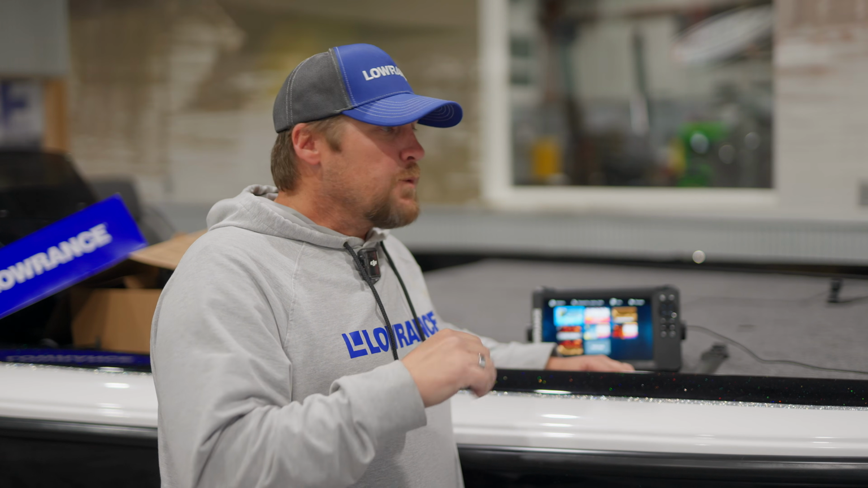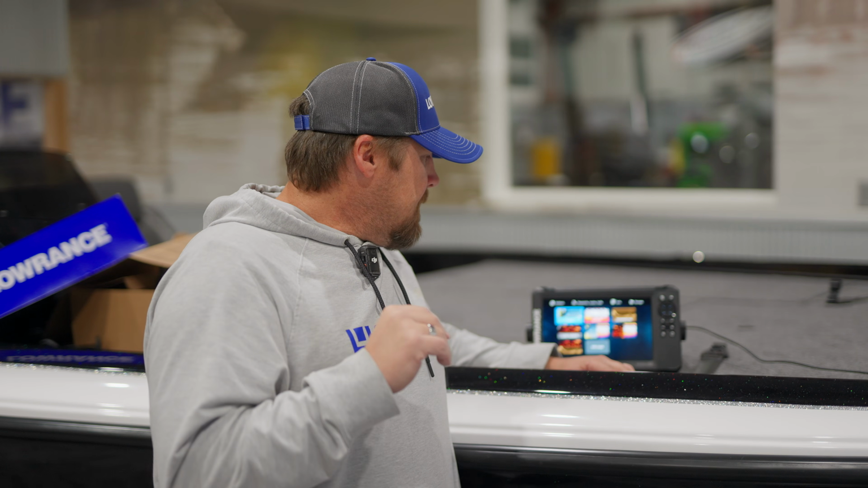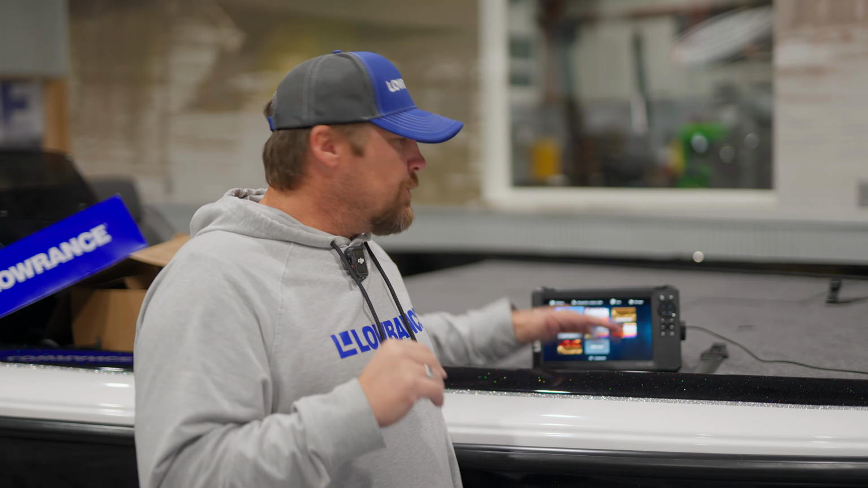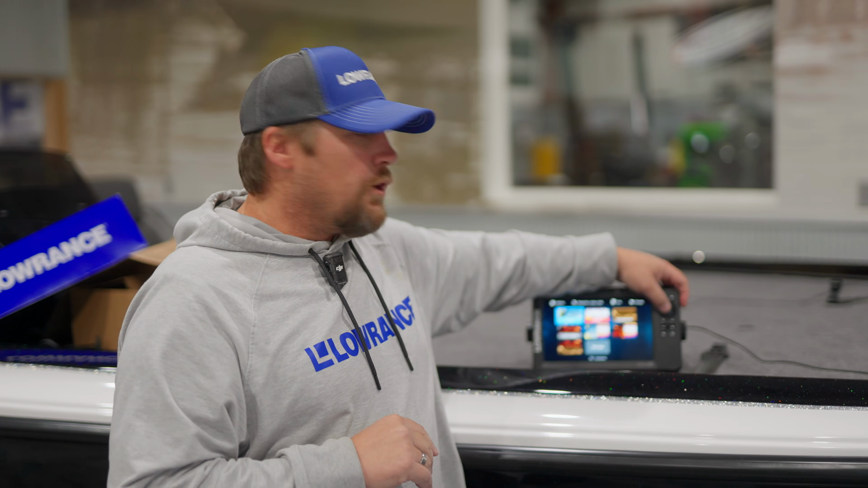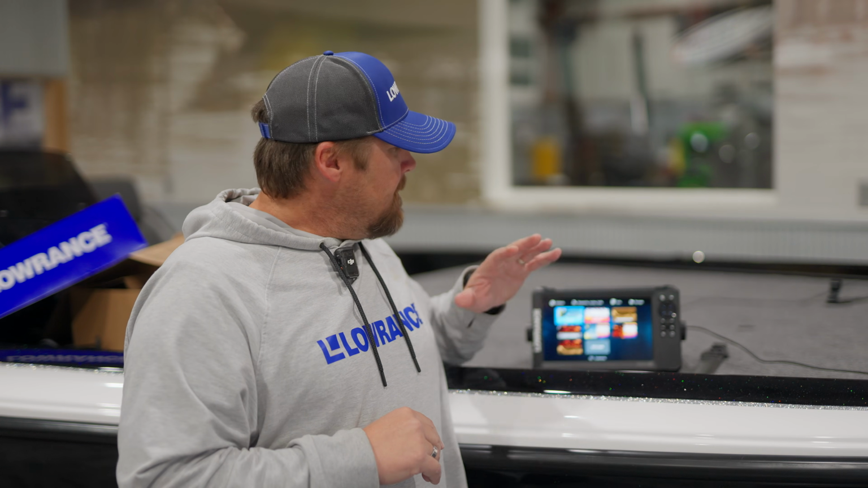So the live sonar gives us that forward and down mode without changing the position of the actual transducer. And we can do split screens. So we're just going to walk through and show you what this looks like. Some of the settings and menu options look very similar to your HDS Live units, Pro units, Elite FS, those things. Again, it's a non-touch screen, so we're going to use all of our keypads over here. And yeah, let's jump into this and show you what it looks like.